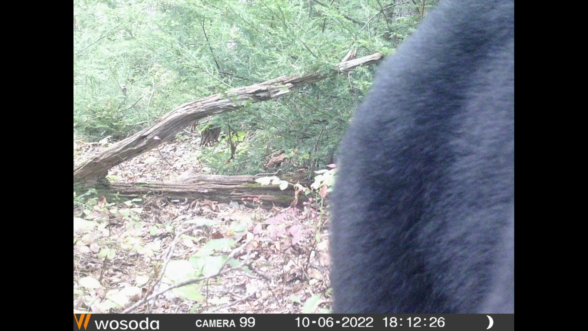But now we're going to get to the part of the story where my camera disappears. And that's because a bear returns to my camera. Now, I don't know if it was the same bear, but it was definitely a bear that came back to the camera and again wreaked havoc on the location and the angle at which my camera was mounted.